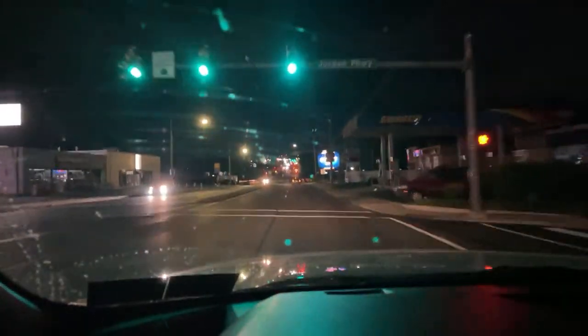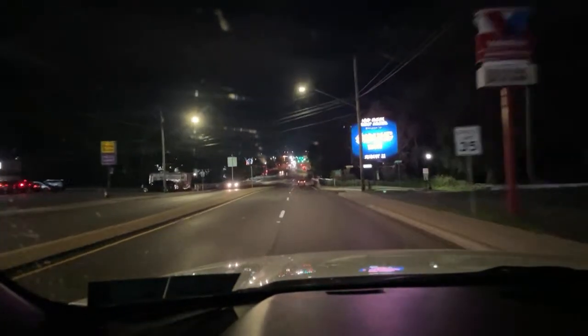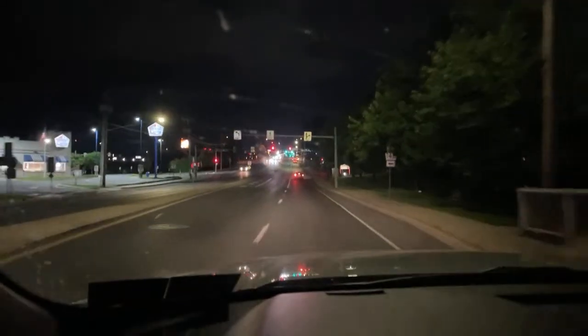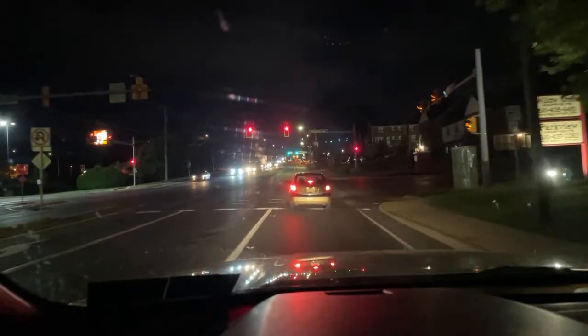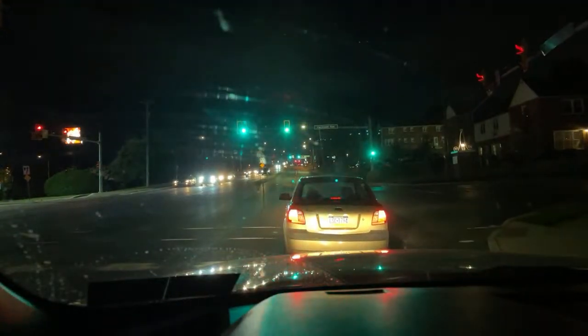They still got this car pulled over. Shit, I don't know what he did. It looks like a Dodge 300, so right there it tells you a story why it's pulled over. It's got tinted out tail lights. You know what I'm talking about. Chrysler 300, not a Dodge, a Chrysler 300 pulled over.